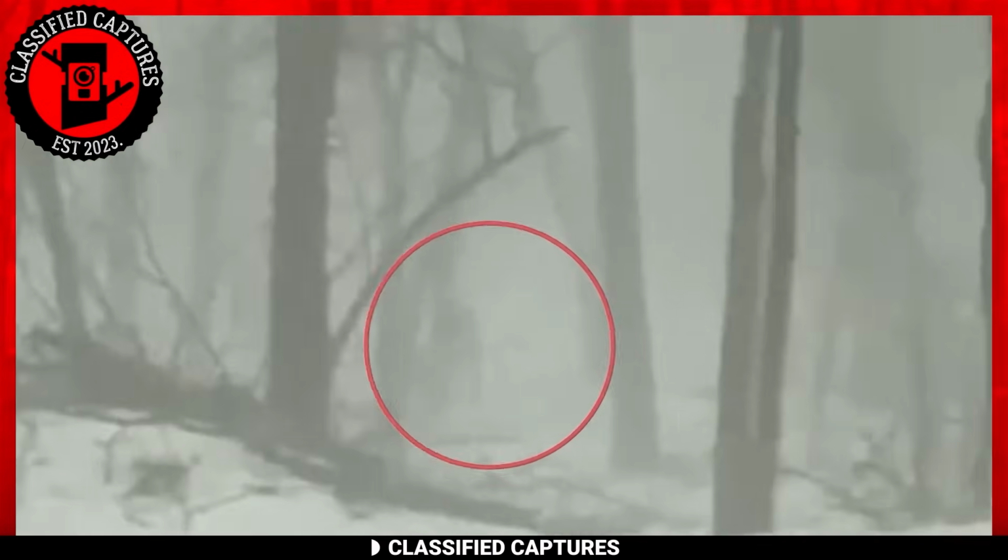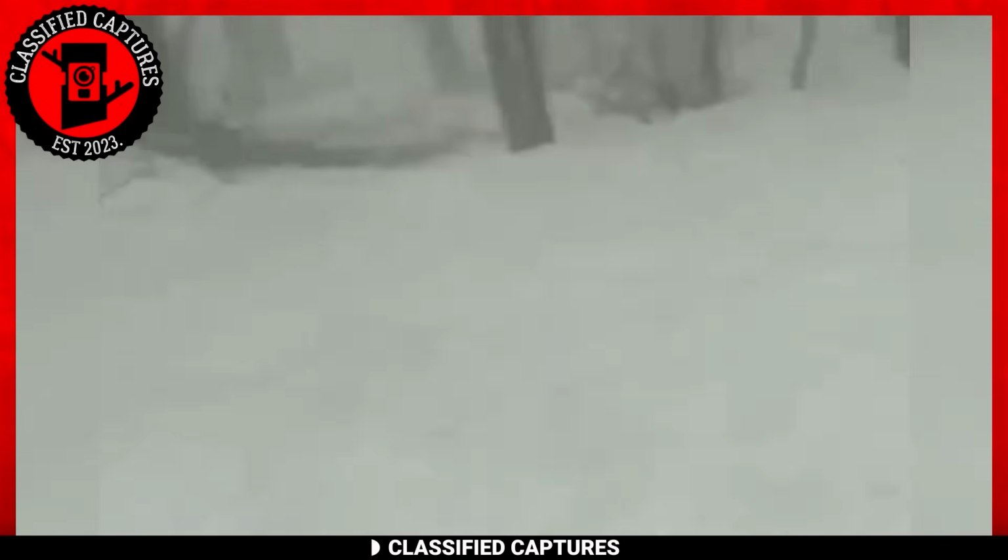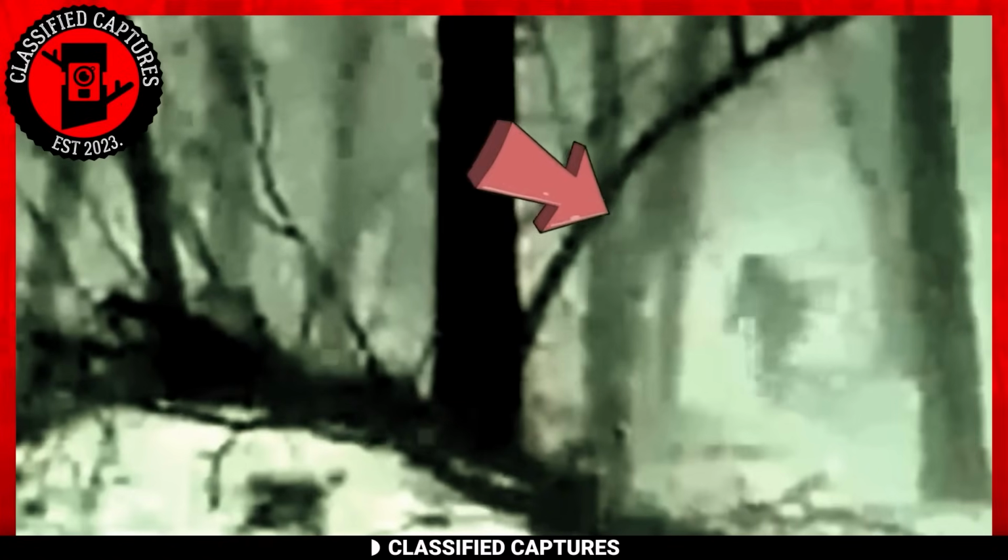Adding to the intrigue, the video captures more than just a Bigfoot. Through the eerie green light of the camera, another mysterious figure of similar height and stature emerges. What do you make of this particular occurrence? Is it truly Bigfoot, or could there be an even stranger explanation for these chilling figures in the snow?